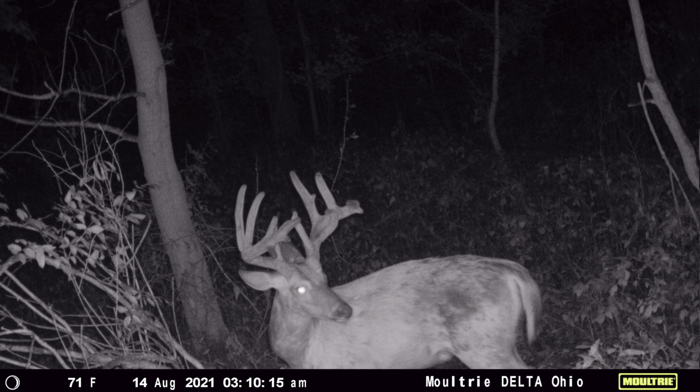Again, on the Map Scout Challenge, we were in Ohio. We had just torn up this piece of public ground. It seemed to get a lot of hunting pressure, but there was still quite a few deer around. It's a nice mix of river bottom and also some agriculture. So we went way back to a back corner and just hung a camera in what we thought would be a staging area for this bean field.